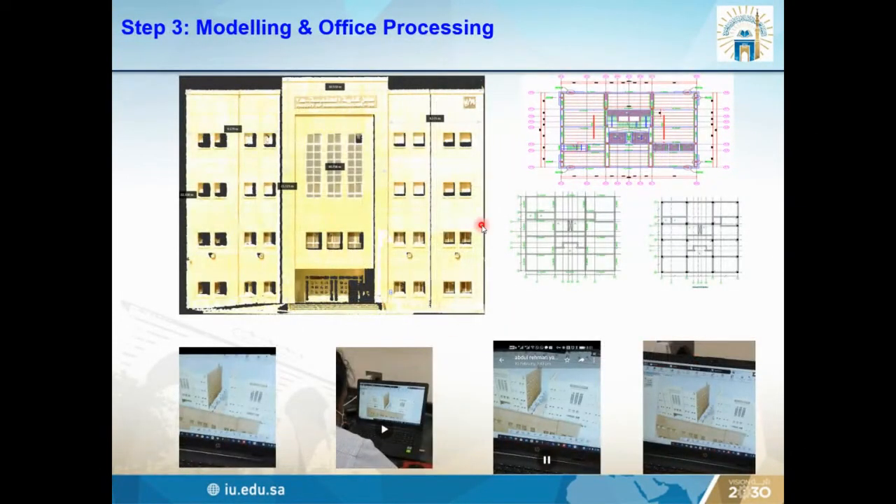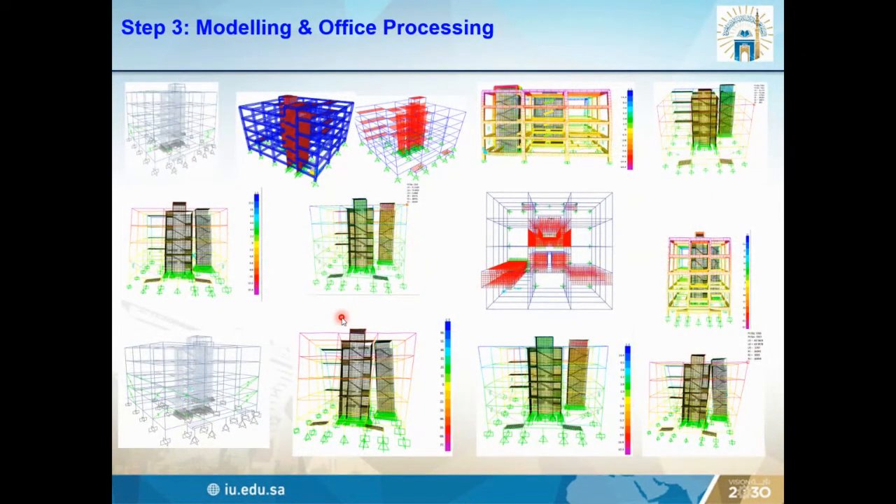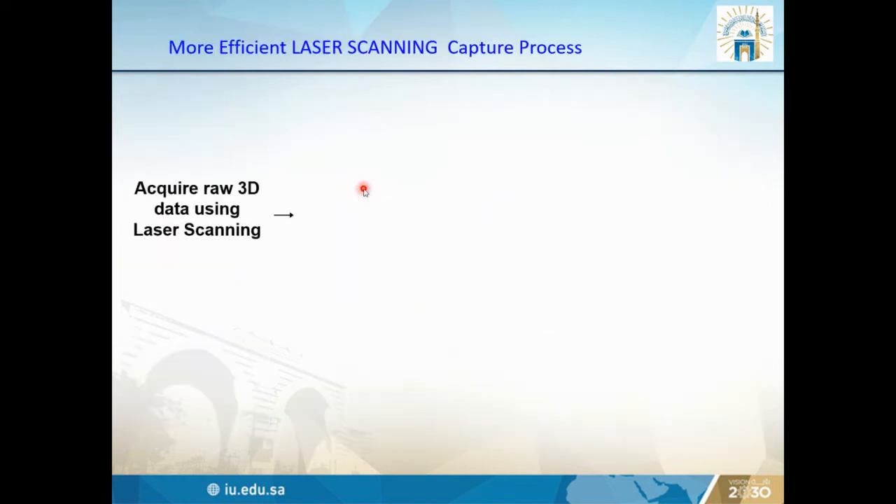So finally, we got the point clouds. From the point cloud, we converted into the architectural drawings, and we did some office work or analysis for 3D modeling. And after getting the modeling, we analyze in different structure analysis software for the 3D model, for the stress analysis, for the shear force and bending moment diagrams, for the deflection analysis, and for the earthquake analysis. So this is showing the different results from the structure analysis programs.